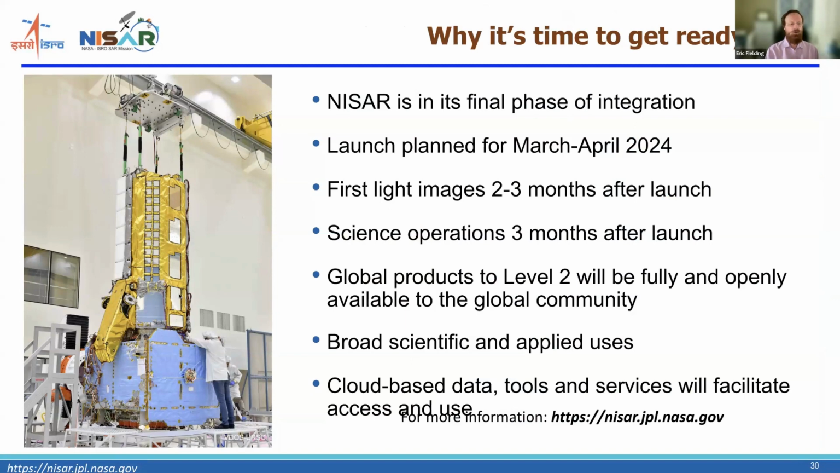That was built at JPL with all the radar transmitters, both S-band and L-band. Then that radar instrument was connected to the core satellite built by ISRO in India, which has this blue insulation material.